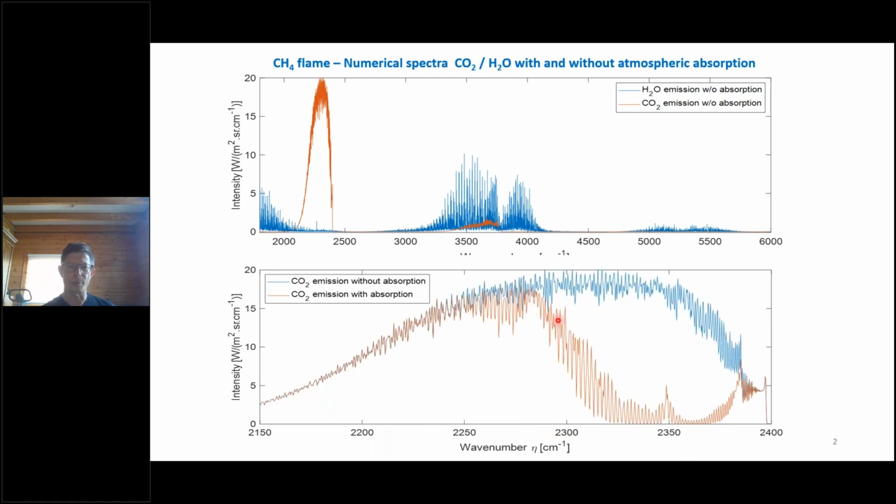Just here a close-up to show you again this strong attenuation of the radiation emitted by the CO2, attenuated by the CO2 contained in the atmosphere.